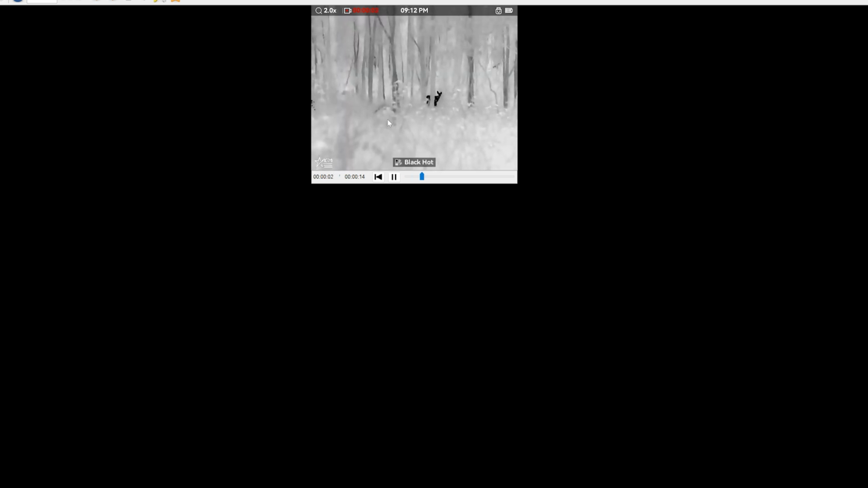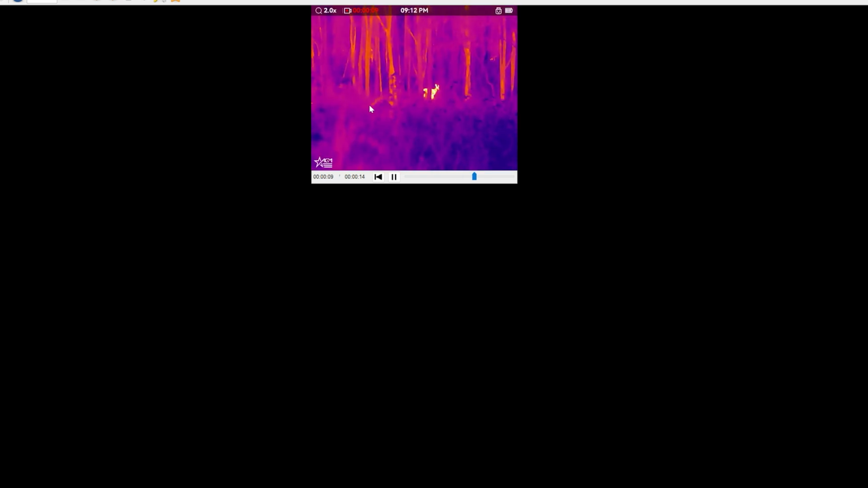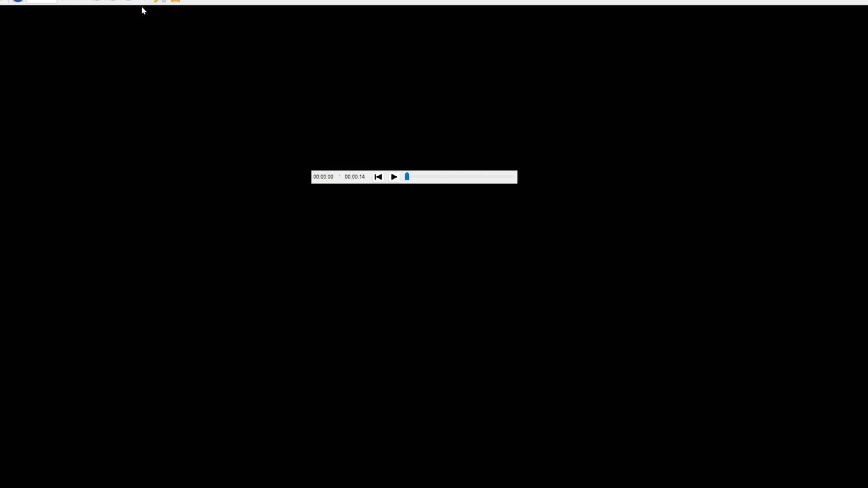Here's a deer right here. Again, you can see how good the resolution is when I leave this video small. Okay, but there's black mode, there's fusion mode, and there's red hot mode, back to white. You can see other deer right here too coming in. And then we got this one.